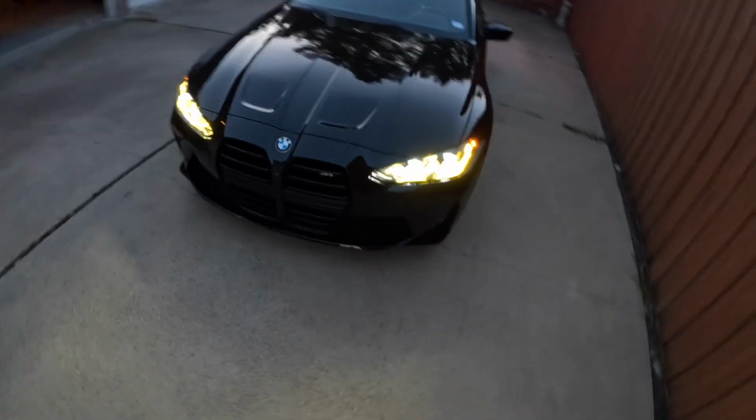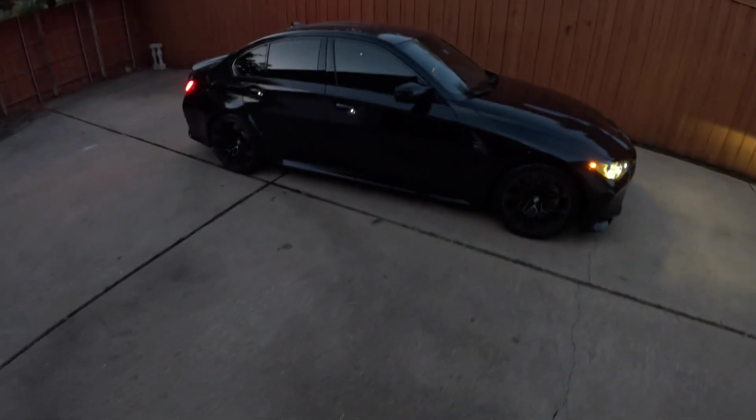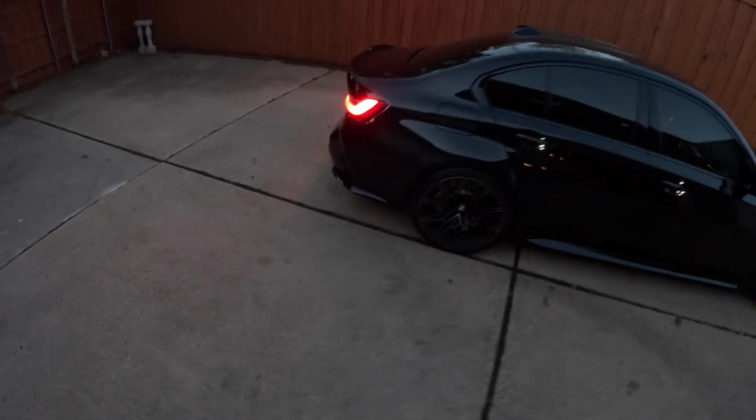So mine is black sapphire metallic. And I also got the CS DRLs, which look really cool. Gives it a very distinctive look. And I also got the black reflectors. But other than that, I haven't modified it at all. I do plan on getting some performance mods pretty soon, so stay tuned for that.